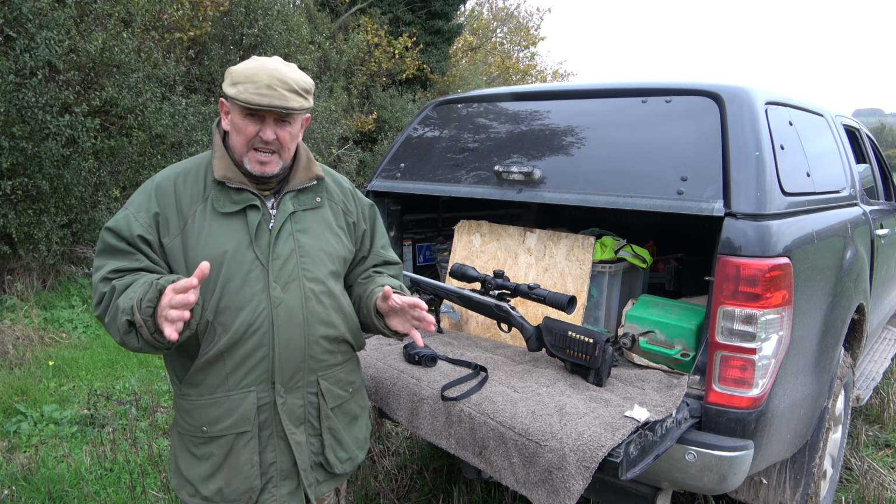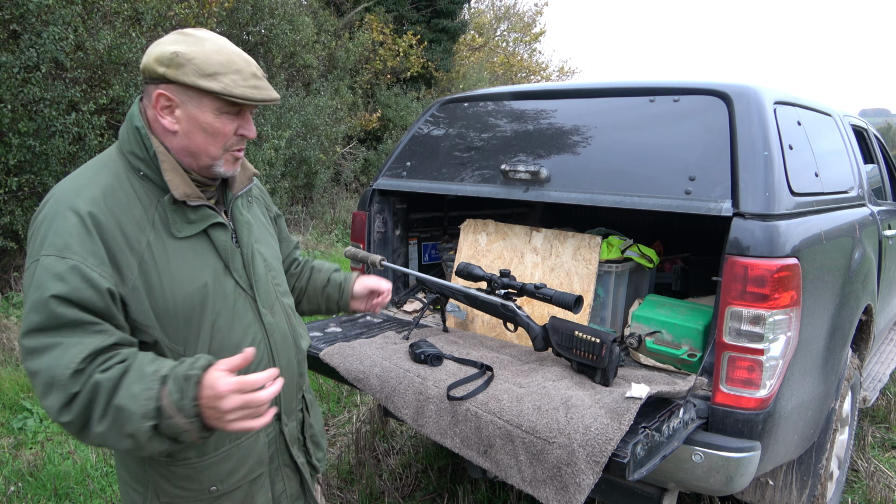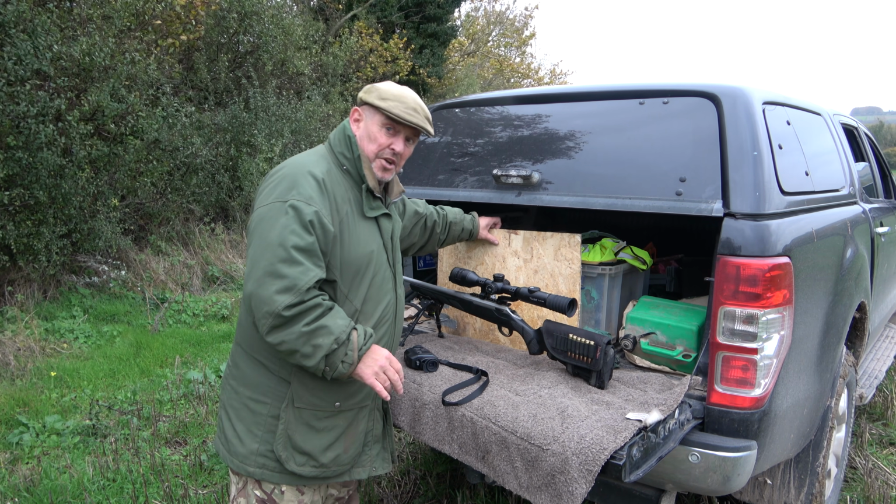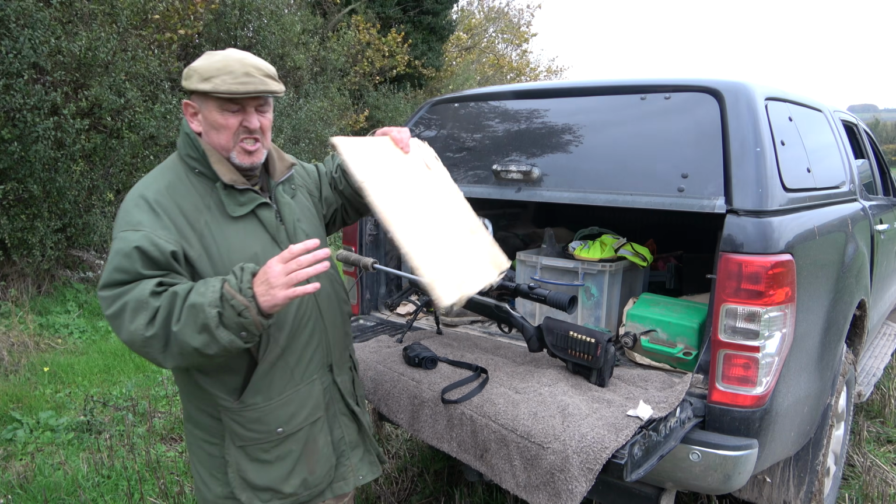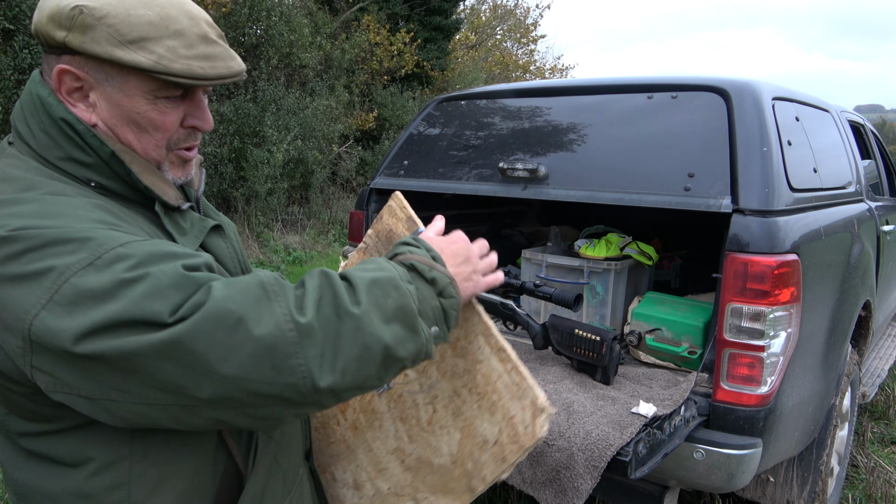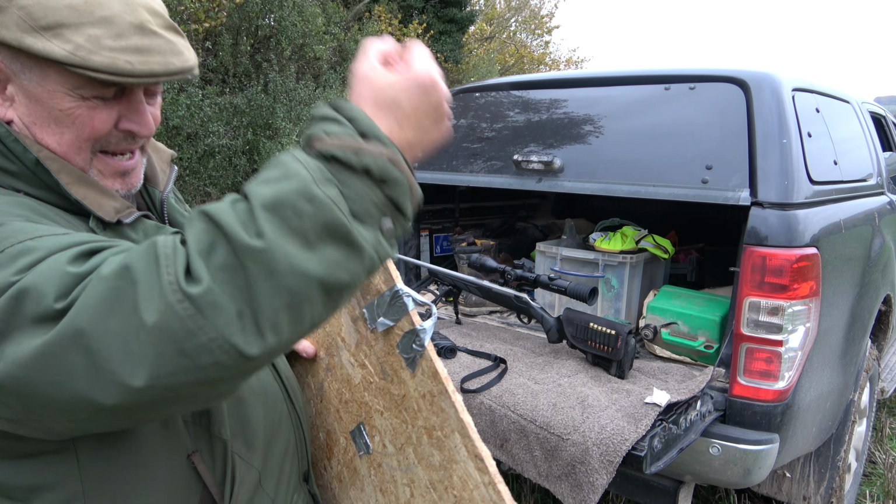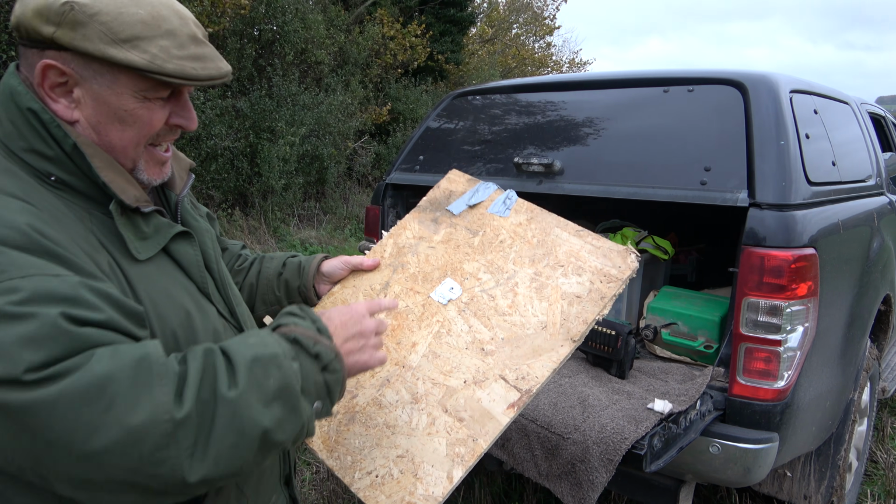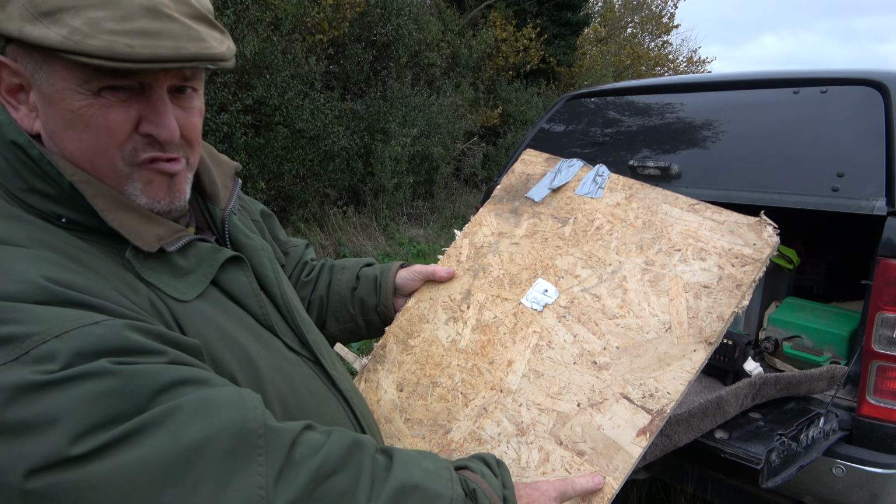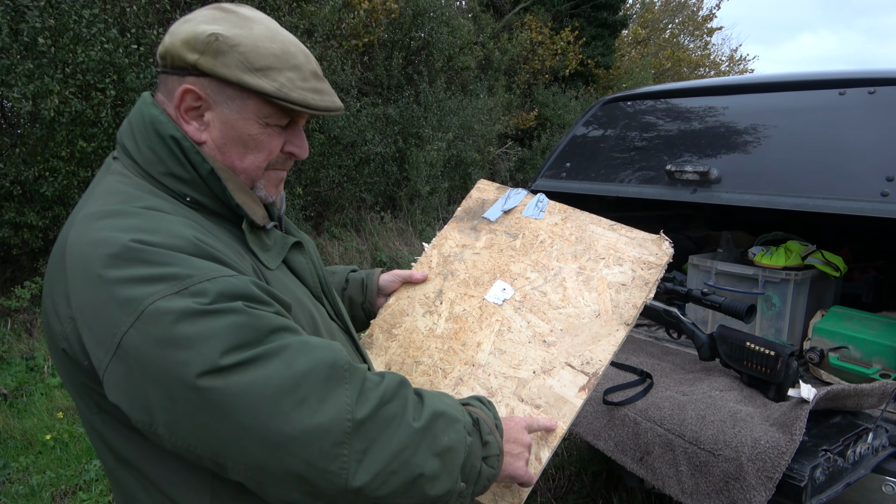Now, I'm not a techno whiz, my age and all the rest of it. The younger lads, they love to read all the instructions. I don't. But when I got this, I cut this bit of board just to show you. It's quite simple. Look, I always cut a bit of tape, stick an old fencing stake in. I put this out at 30 yards. Look, I hit it literally right there in the corner.